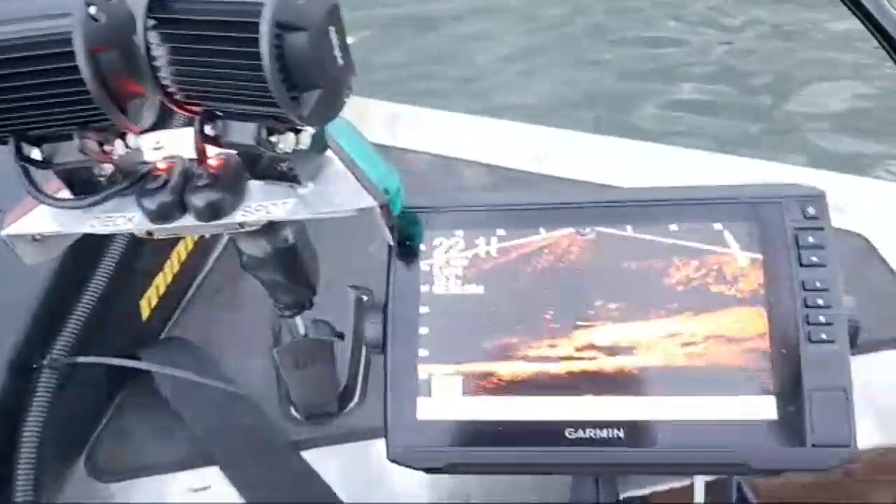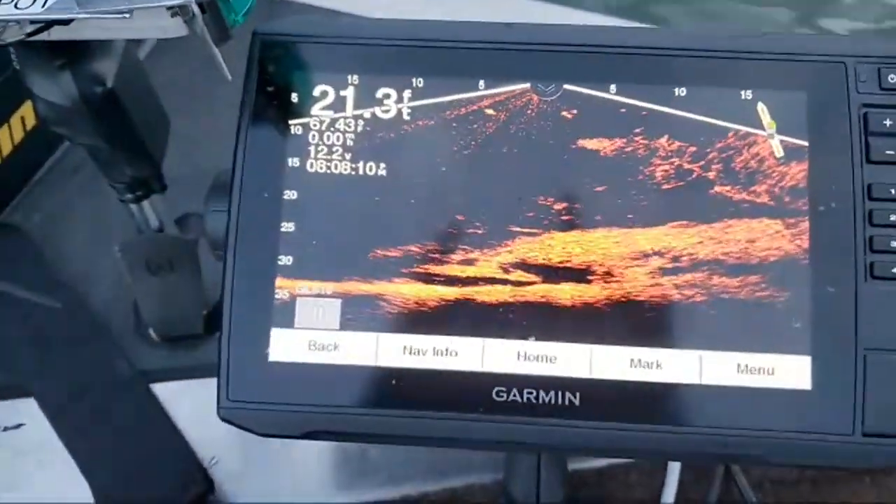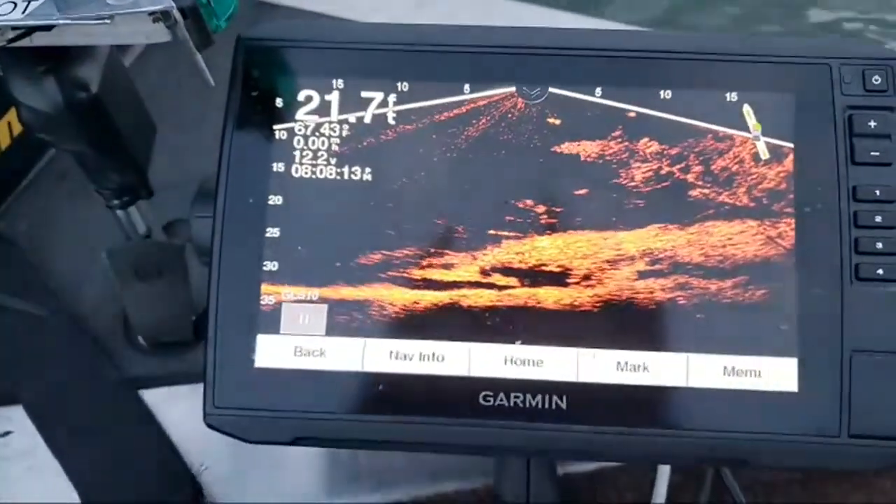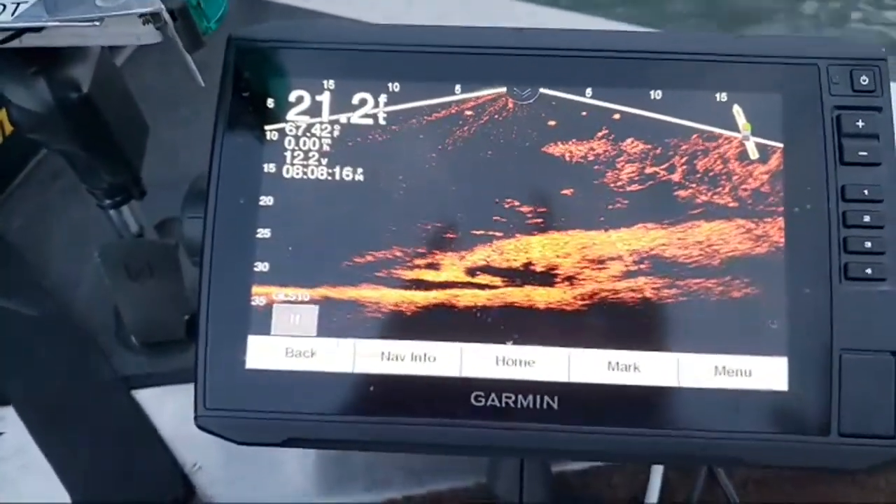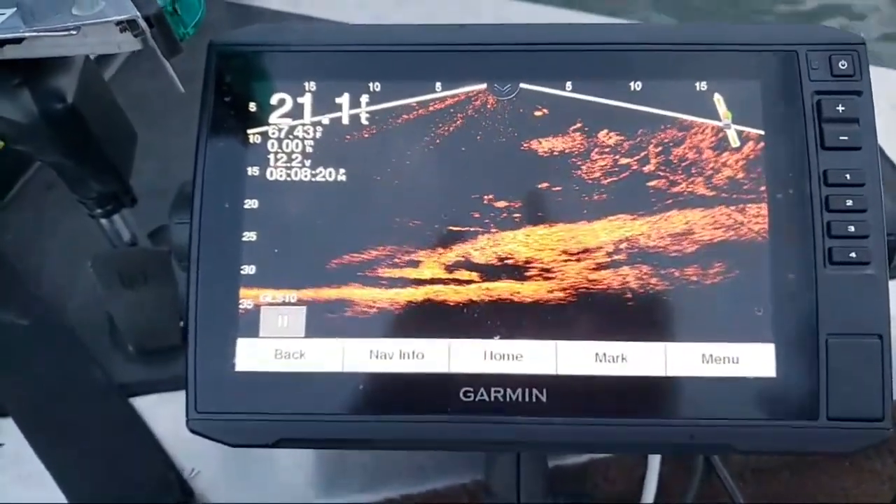They're trying to kill my little minnow because it's a bigger minnow. Maybe they don't want that bigger one right now, but they're definitely doing it on the reaction. That's when, as soon as I bring it up, I'm getting them to hit it.